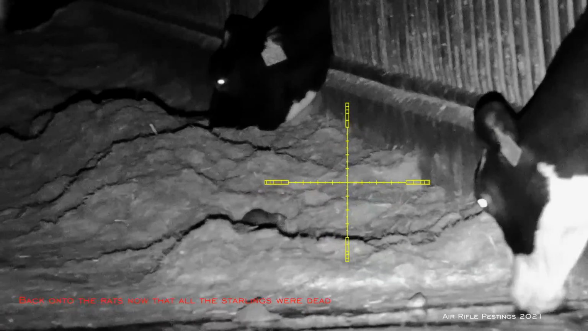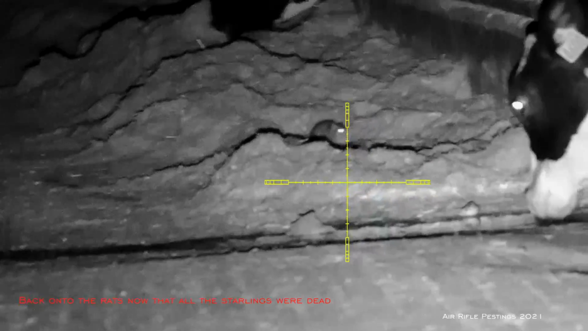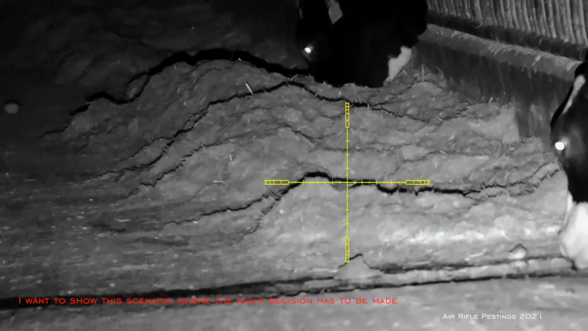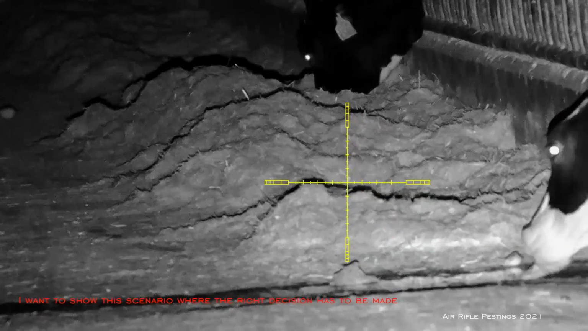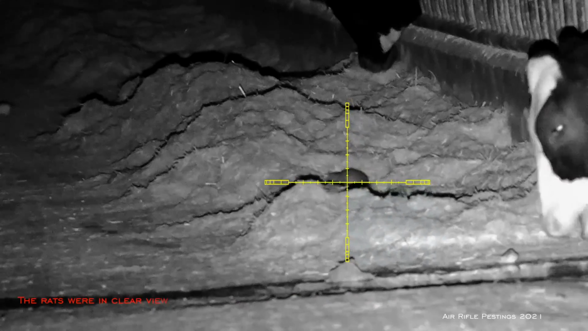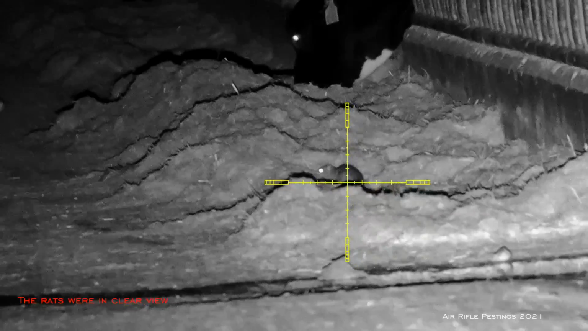So now that all the starlings are gone, I'm focusing back on the rats again. I saw this guy amongst the cow feeding. This is where I need to decide whether or not a safe shot can be taken. In my opinion, if the cows are in the way, just like this, in line in the back, this is not a safe shot. I know I can hit it, but there's no control of what happens to the pellet after the impact. The last thing I want to do is injure the cow accidentally.